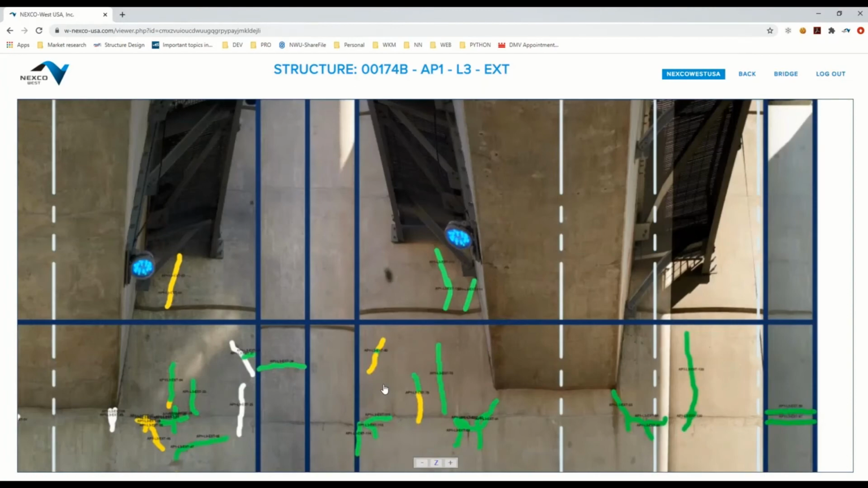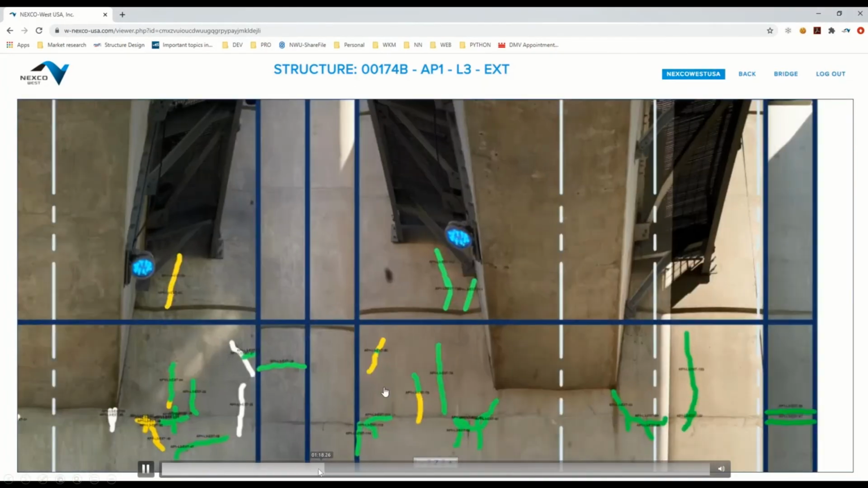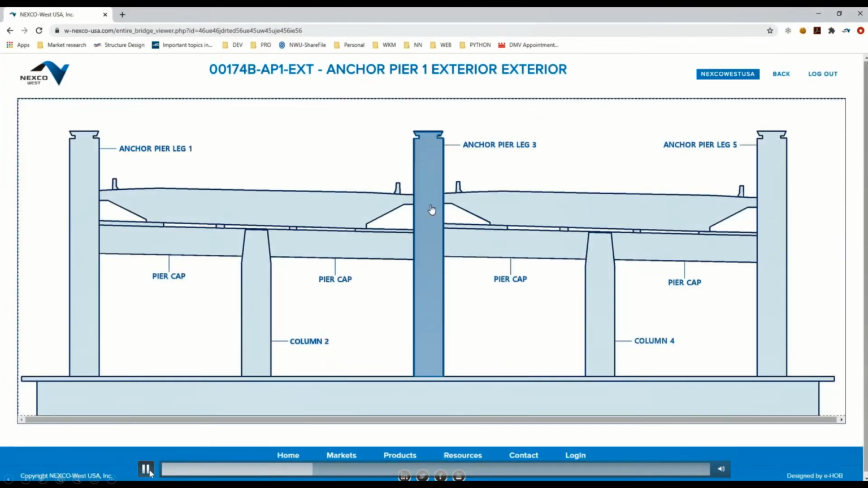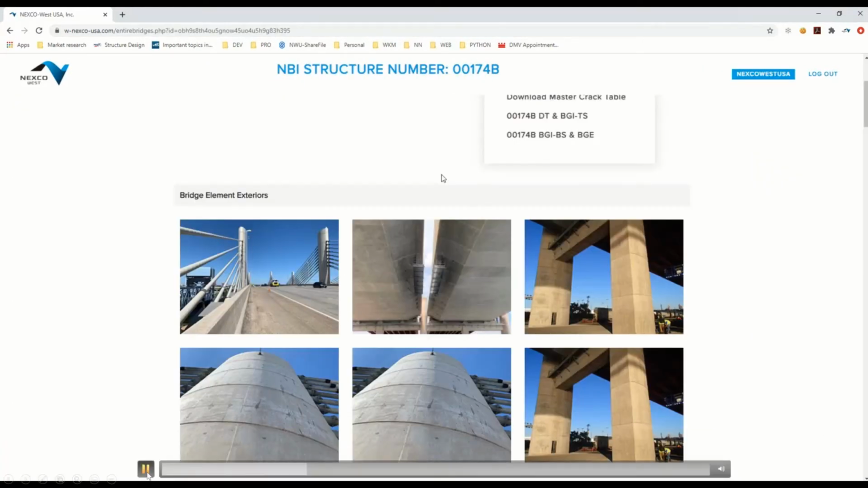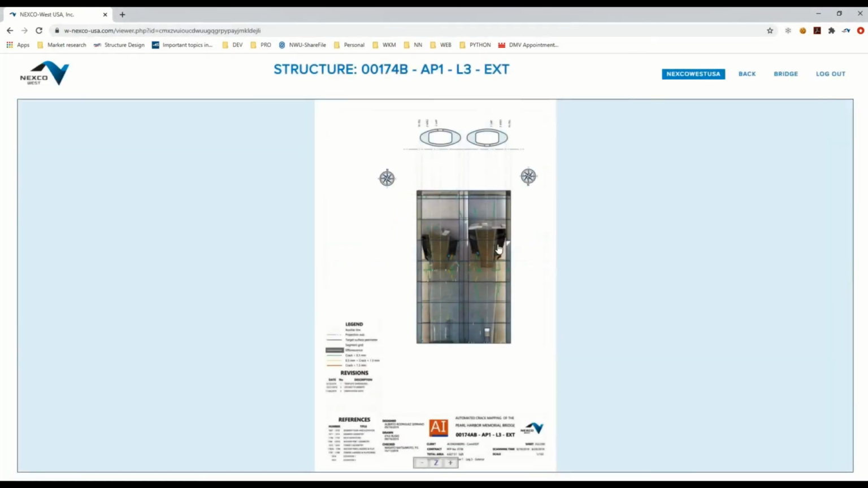And so you notice, and actually I'm going to go back and highlight this point here. You notice the guy clicking on a plan here, picking out an individual column in the bridge map. And so we kind of segmented the bridge into its different components, and all you need to do is just click on what element you want to view. For example, the anchor pier.